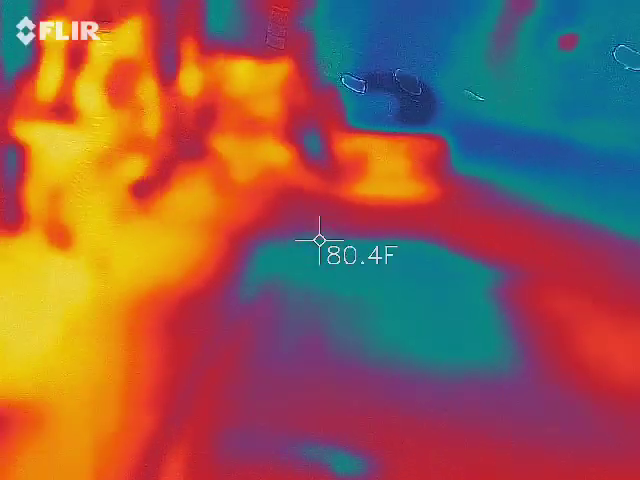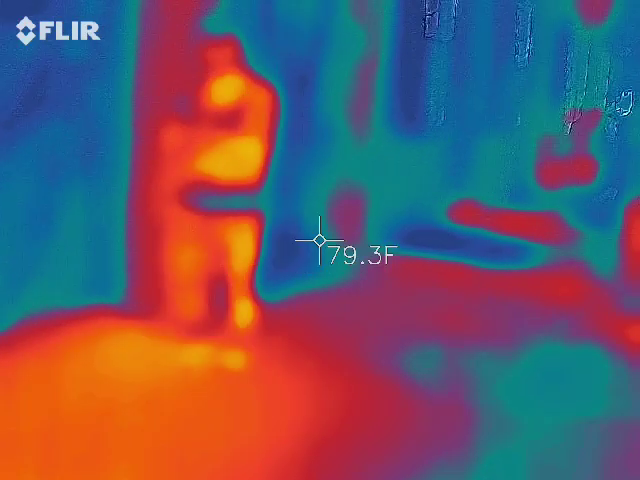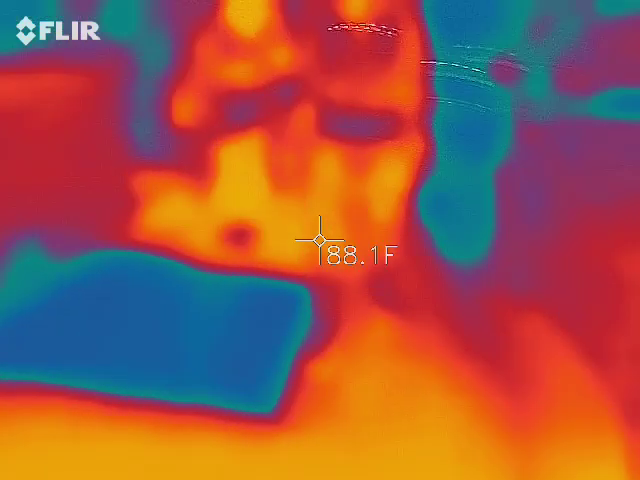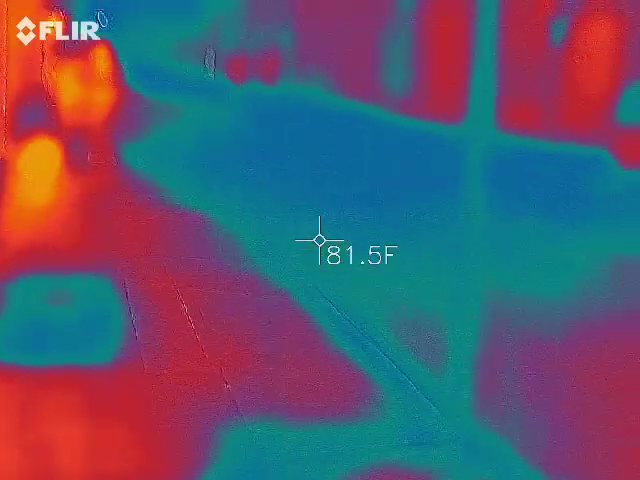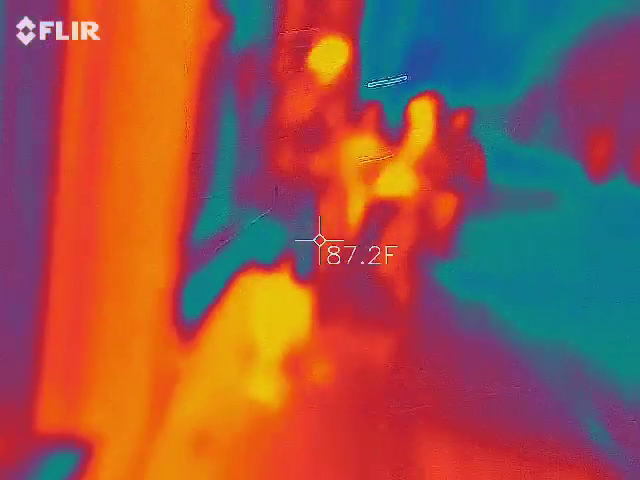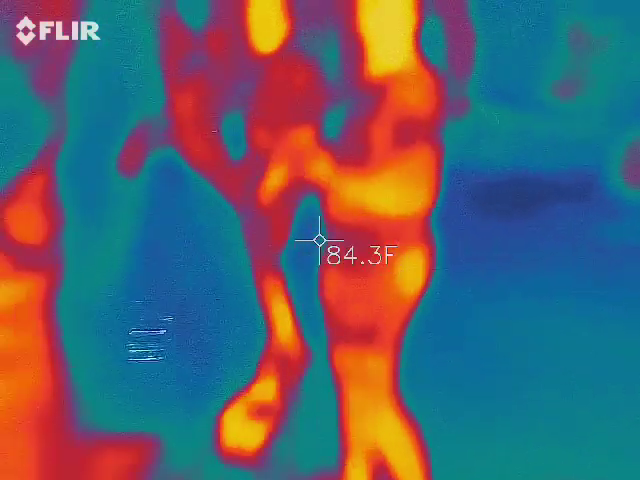Oh, these people are not real. Look at the heat signatures on them, way back there. Oh, that's creepy. We weren't sure which way you turned, so that's why we decided to stay put. Okay. Good job, Becky. We've got the group.